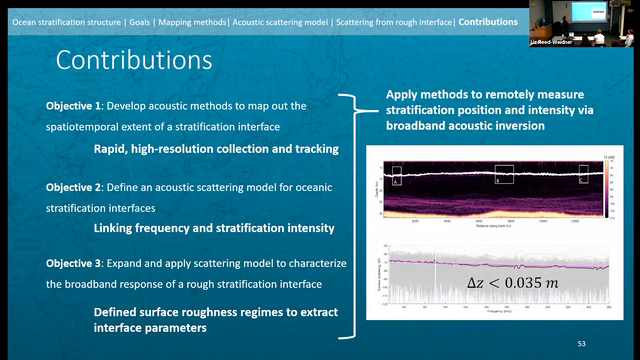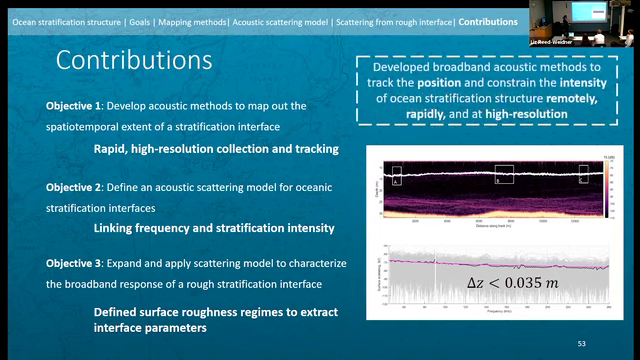But to apply these methods to both measure position and intensity, or at least constrain intensity in the case of the Kattegat, via broadband acoustic inversion. So I would say in conclusion that we did develop broadband acoustic methods to track position and at least constrain intensity of ocean stratification, both remotely, rapidly, and at high resolution spatially and vertically. And with that, I will wrap up.